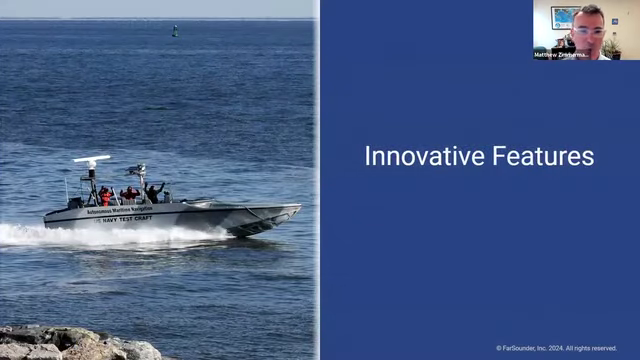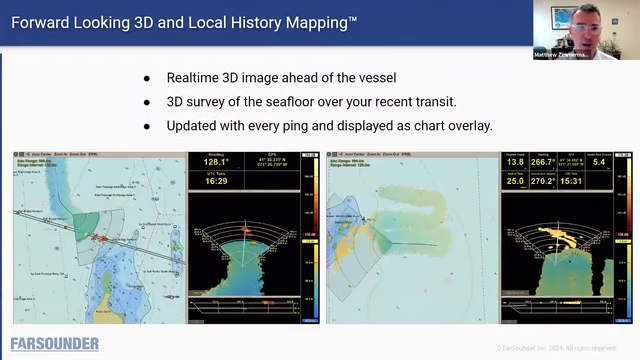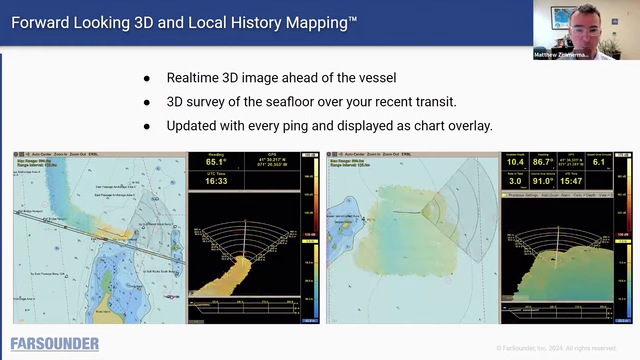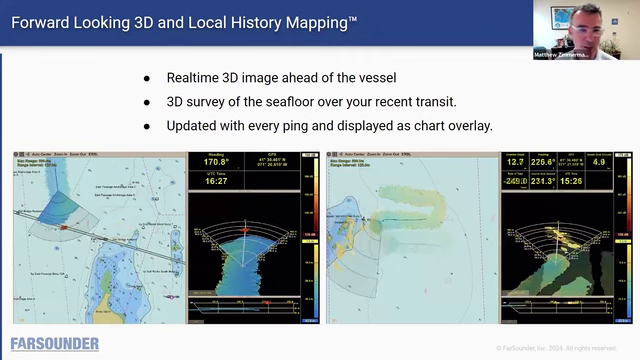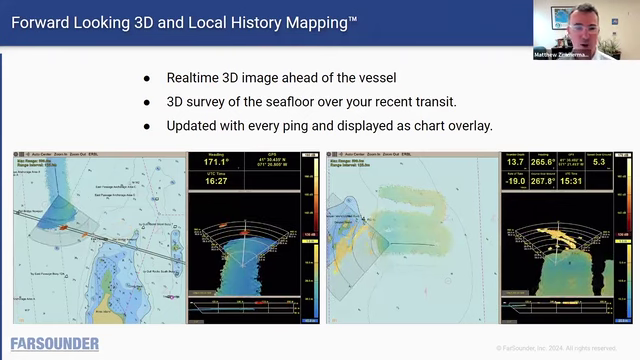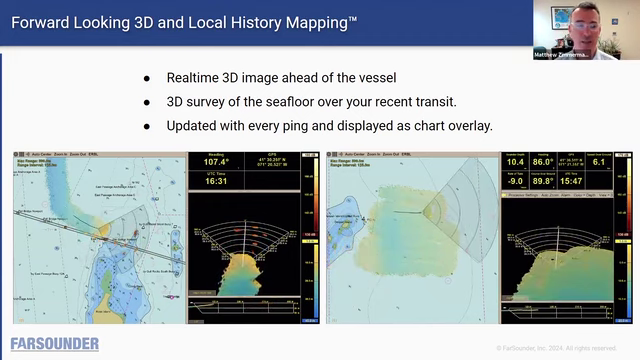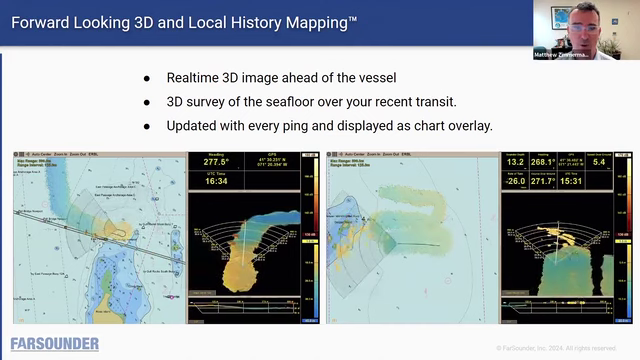Aside from the chart overlay basics that we talked about, we have a few other innovative features that are pretty valuable for both crewed and uncrewed surface vessels. I mentioned that everything inside the pie wedge is real time, but we also build a map of everywhere we go. We call this our local history map, and notice I'm calling this a map and not a survey. It's not quite a hydrographic survey grade down-looking multi-beam, but it's pretty good.